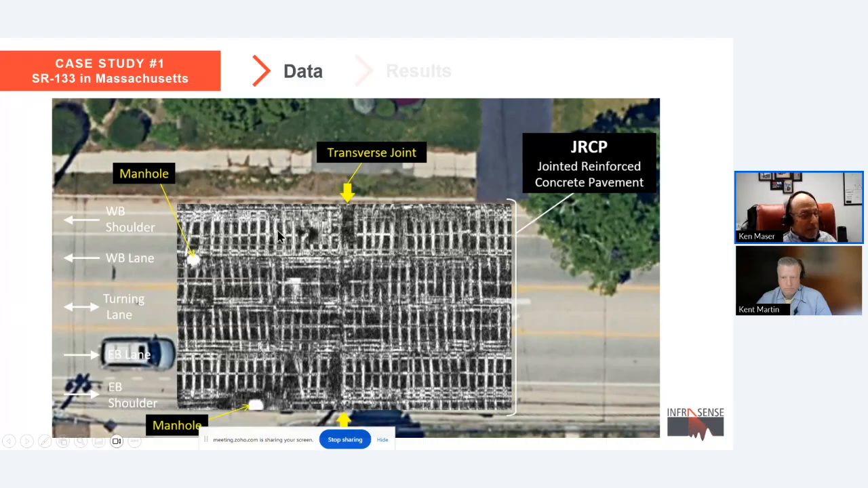This is a depth slice, like I showed earlier, at the depth of the rebar. And this looks like the original construction. It's sort of jointed, reinforced concrete pavement. Reinforcing seems to be spaced at about 1.5 feet, but a very clear image of how this thing was built.